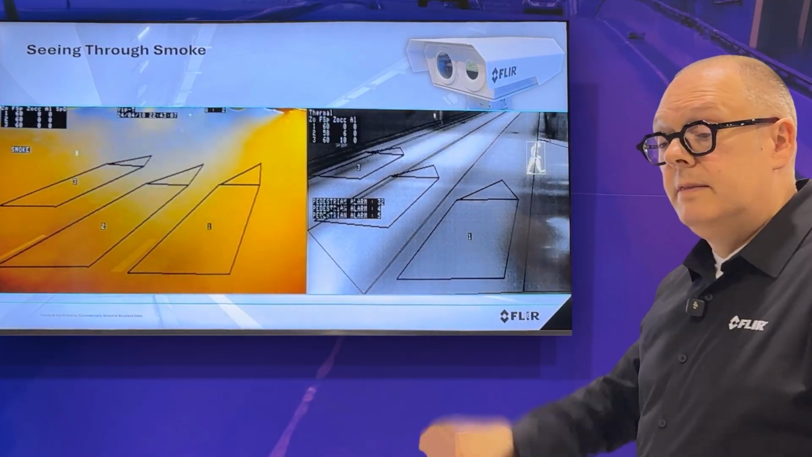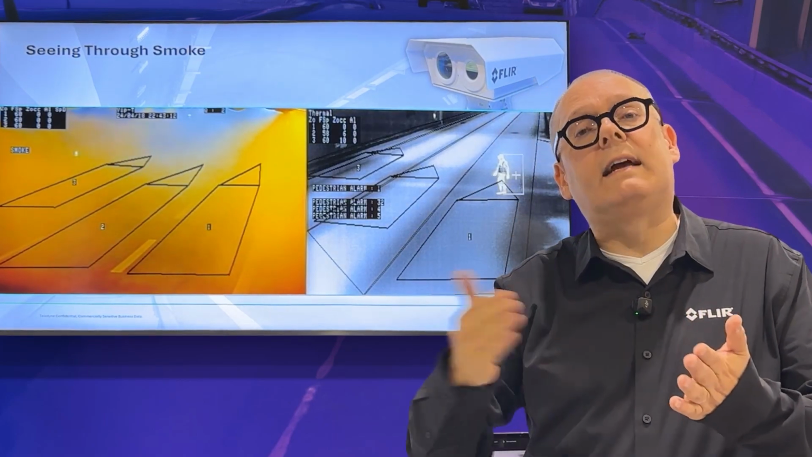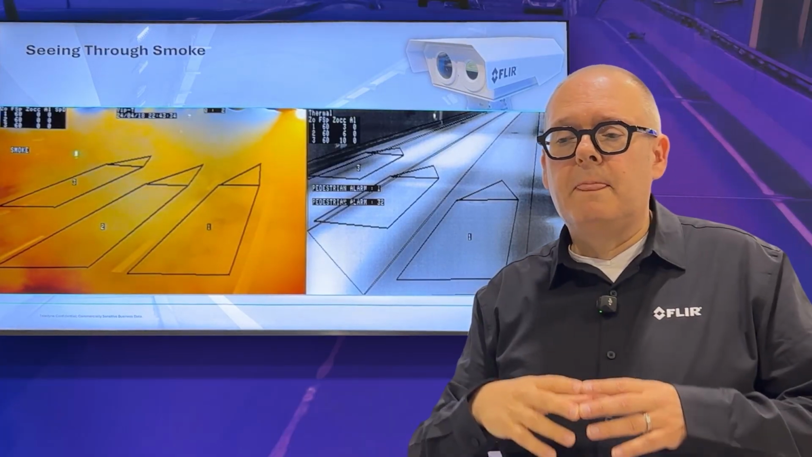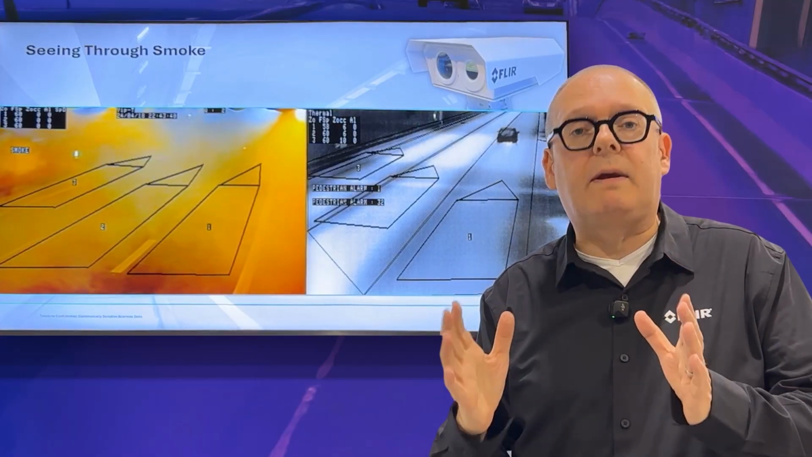Next to the fire, it's going to be used by the fire operators to make sure that they know exactly what is happening in the tunnel. Although you will have a lot of smoke, you can still see exactly where you need to enter to save the people, for example, that got out of their vehicle. So this is one of the main applications that are so specific that only thermal cameras can address it.